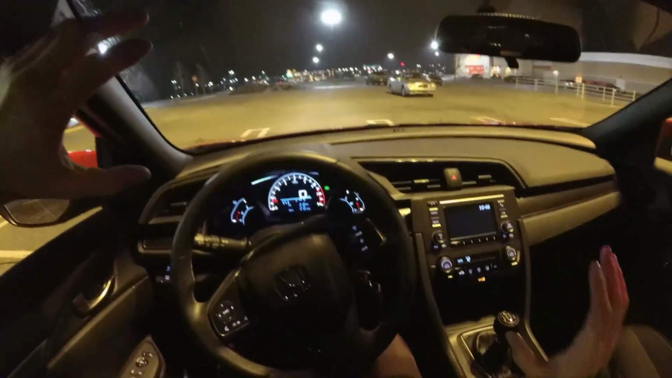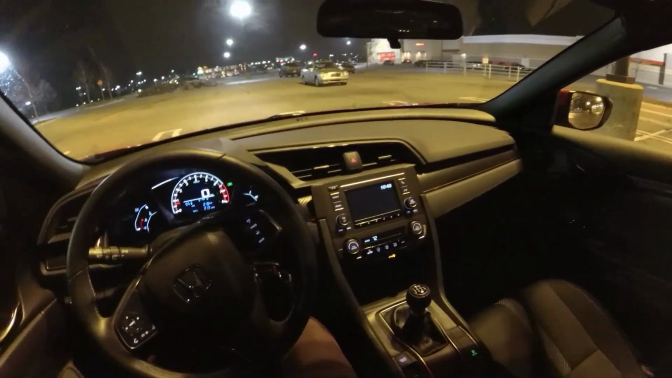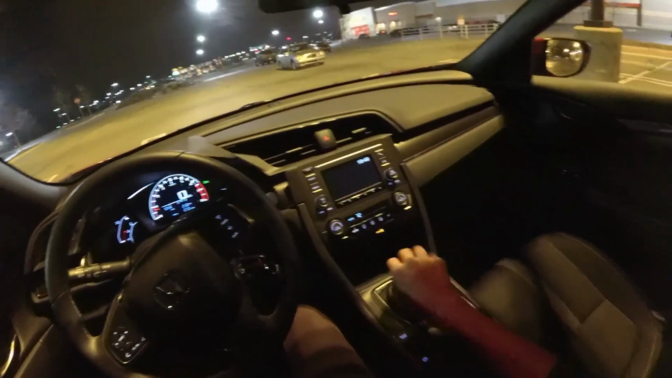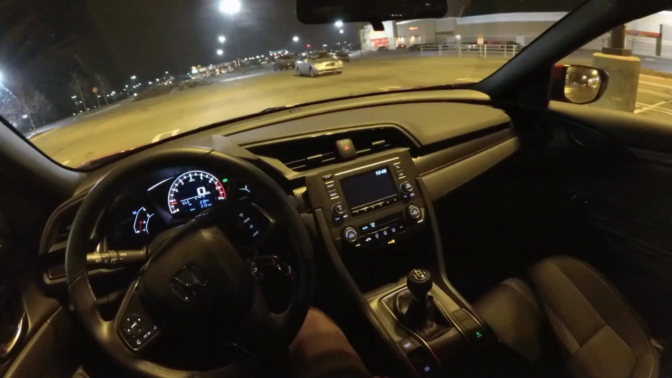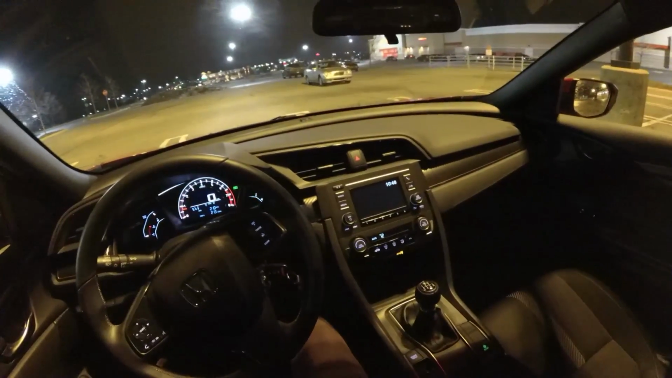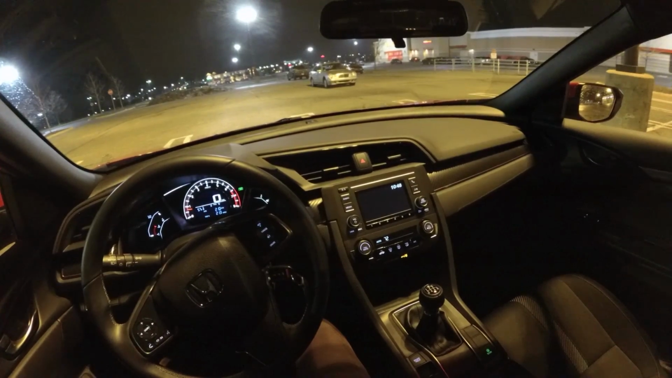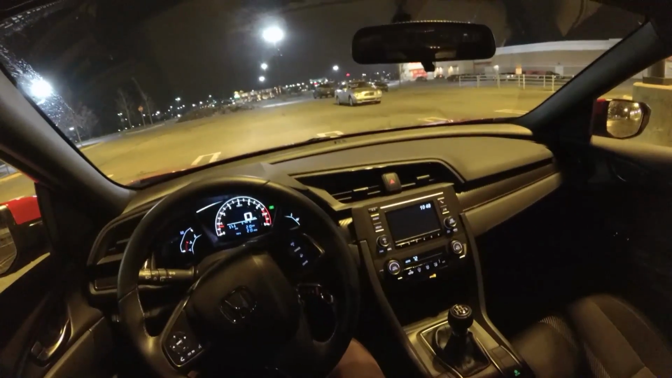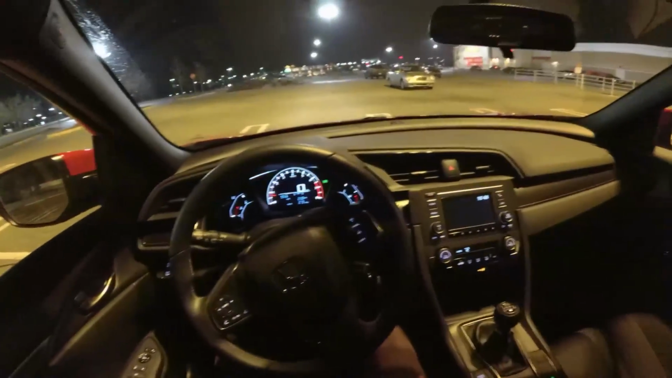Otherwise, it's a pretty good car, but get the automatic. Don't even bother with the manual unless you're just learning and you don't really have a lot of experience with manual transmissions and you want to try it out. But it's just not enjoyable. It kind of messes up the driving experience for me, at least.